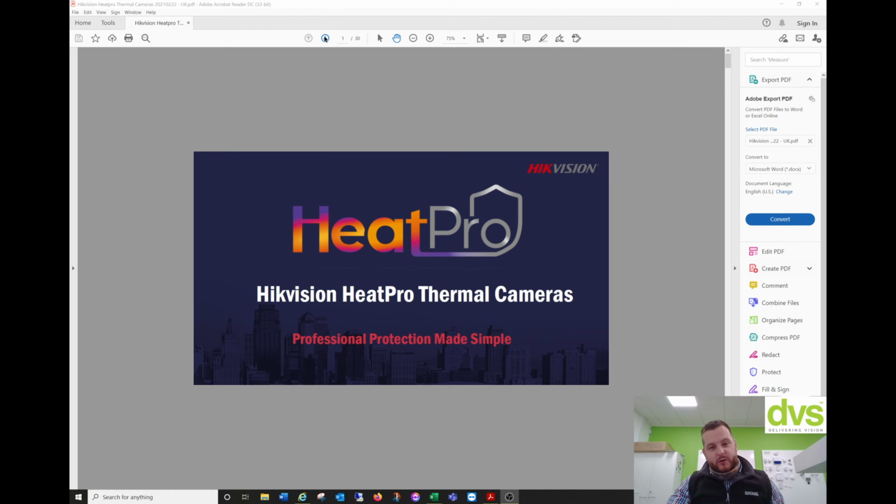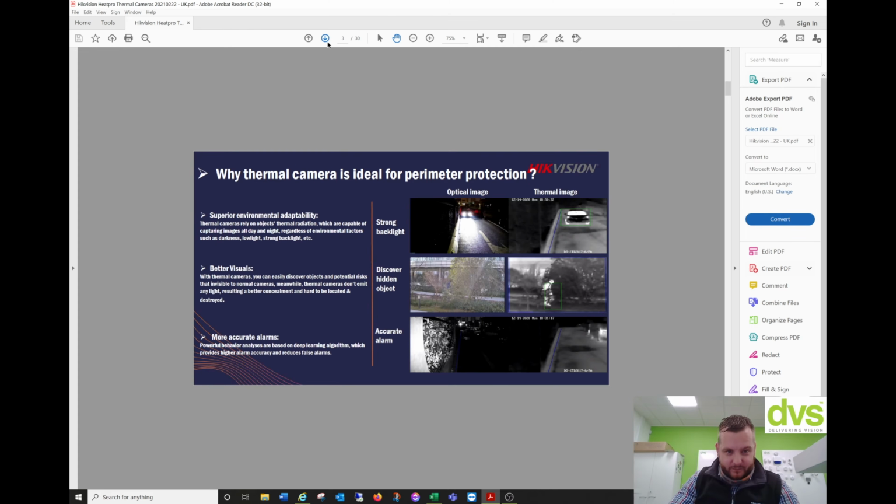detail. But the HeatPro range is the renamed Eco Thermal range. So we've got improved VCA analytics, improved temperature detection algorithms. The VCA function is much more simple to set up from an installer point of view. So they've done a lot of work on this to bring it to the HeatPro name. So we'll skip through this quickly.